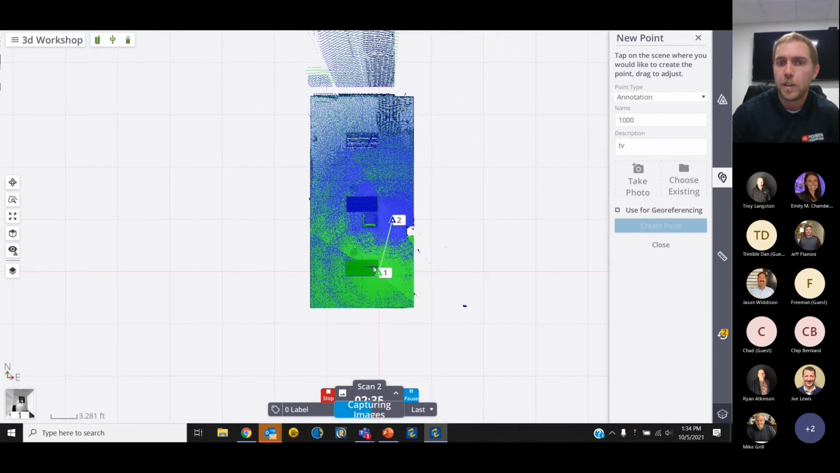So while it's capturing those images, we can take a look at our registration from station 1 to station 2.